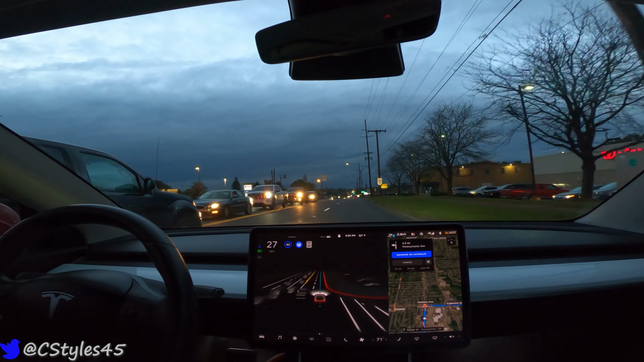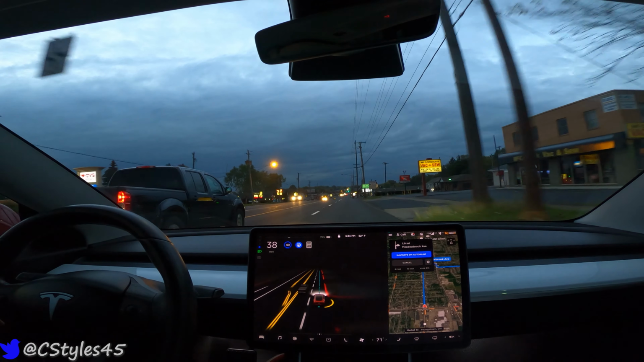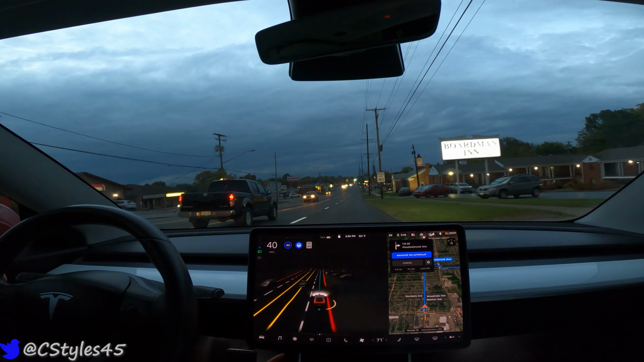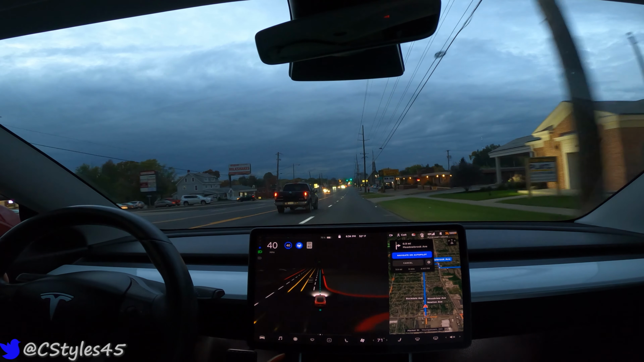Alright, so light turned green, car proceeded through. Okay, and we got rerouted. So again, same time duration for the trip. For whatever reason, it just couldn't make that turn.